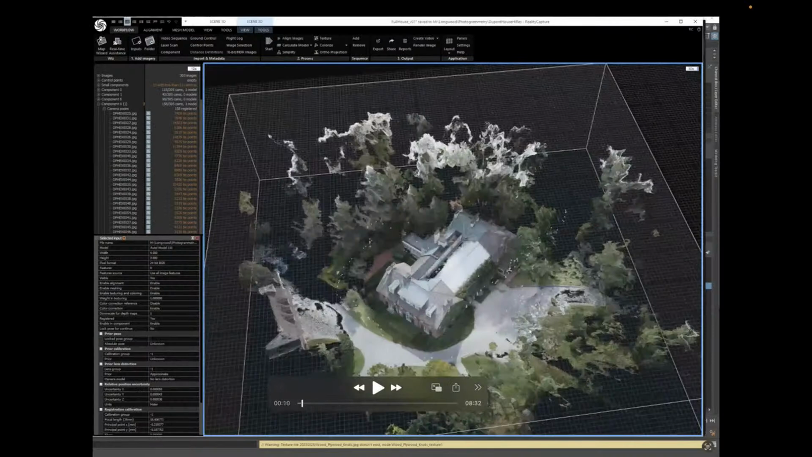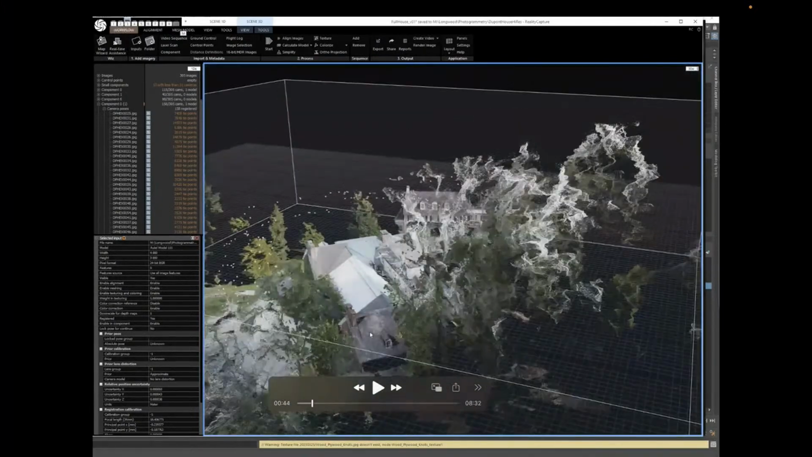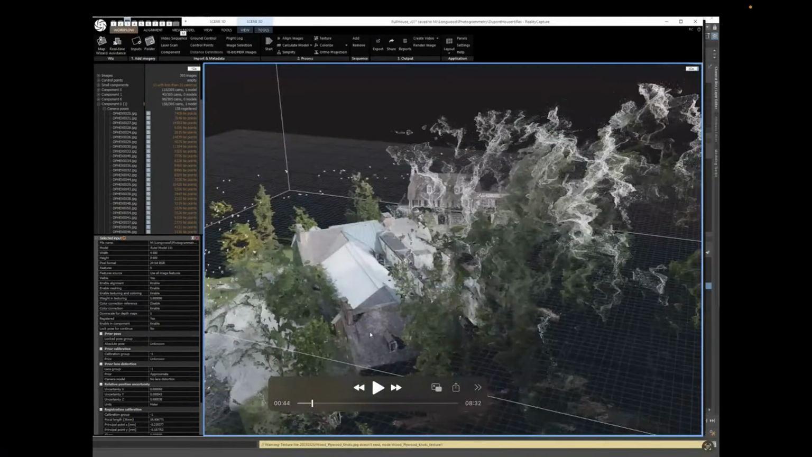And this was a single drone flight here. My intent was just to capture this building. But along the way, I accidentally captured a structure over here that's like a carriage house or something. And it got captured. There it is, over here in the background.